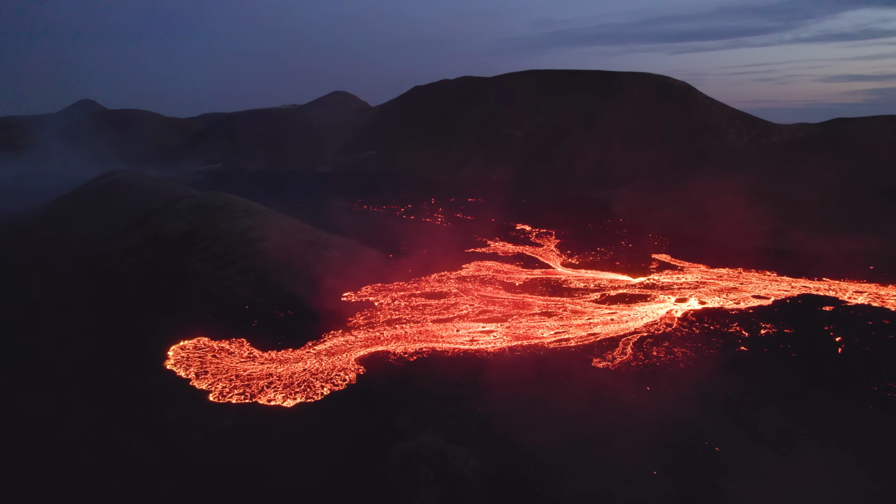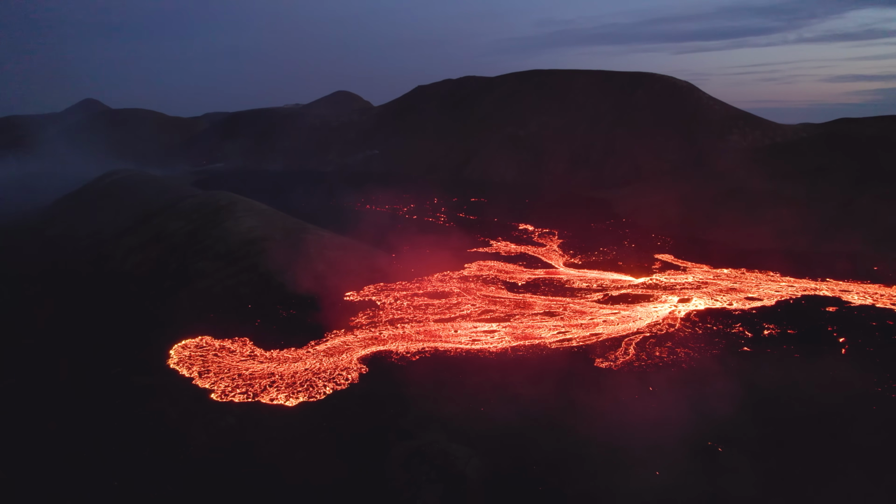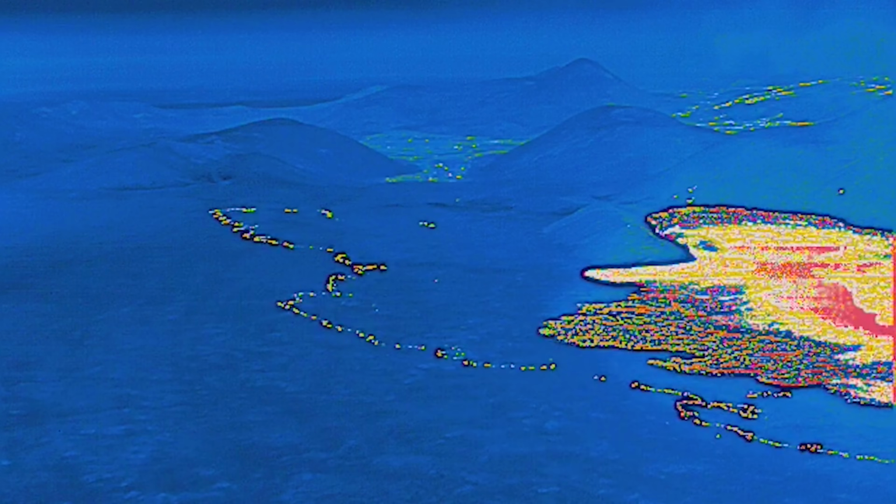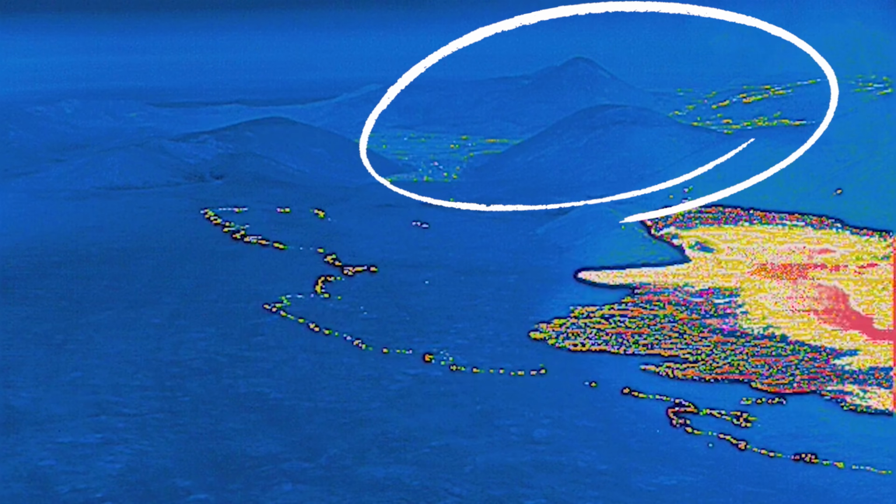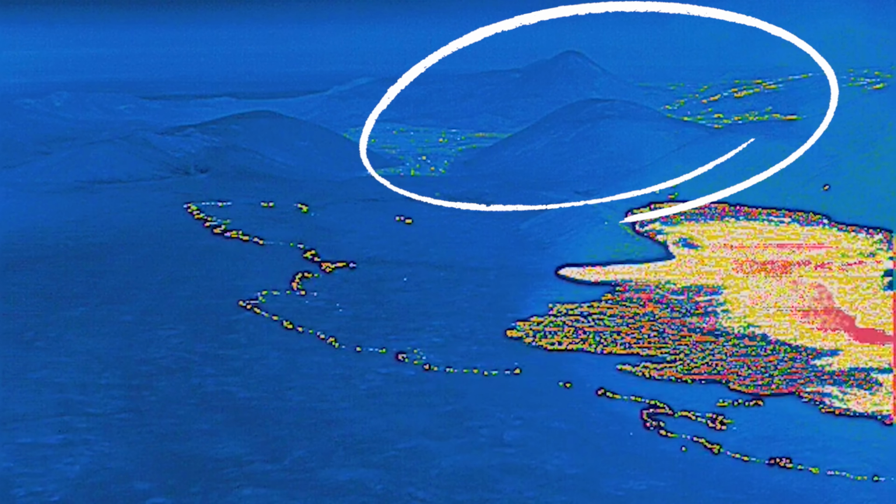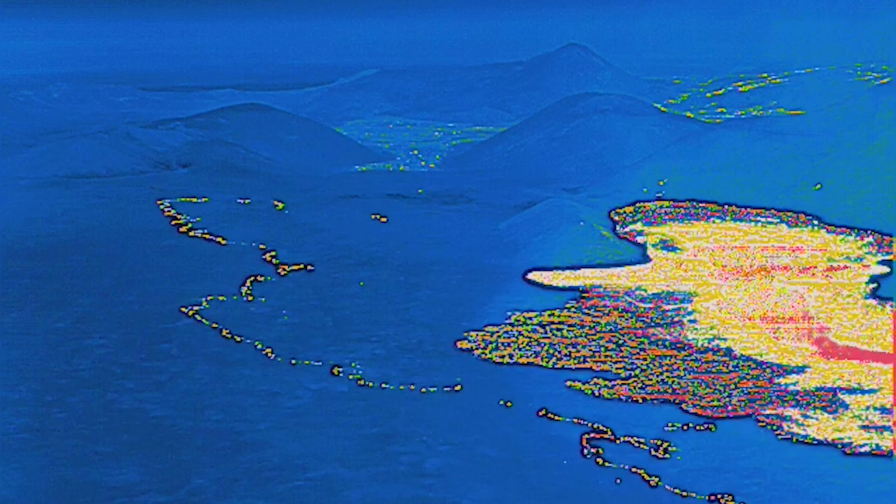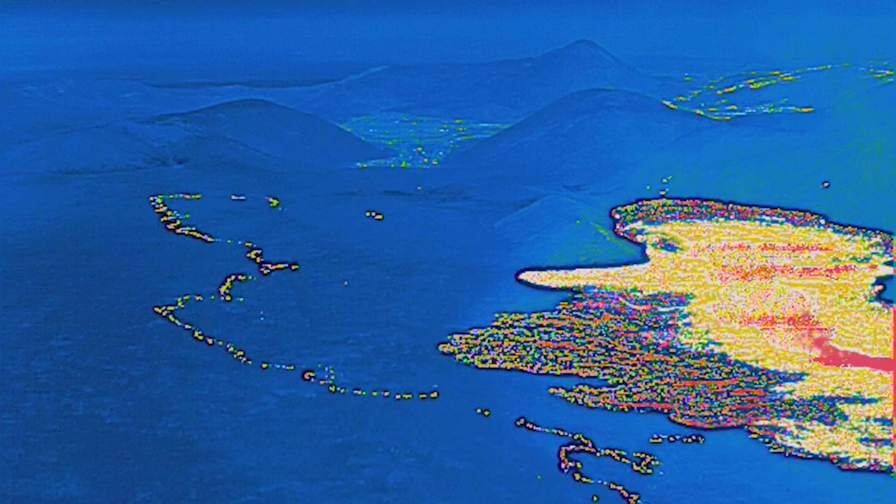I was looking for abstracts to play with in my videos and abnormalities. And it's amazing to see how sensitive the camera in the drone is. Like in this shot we can see the lava field from 2021 glowing in the back 4 kilometers away. And those thin lines, it's the burning moss. So I got a bunch of shots that can make it into a separate video. It was just so weird to see this thermal view from a volcano.